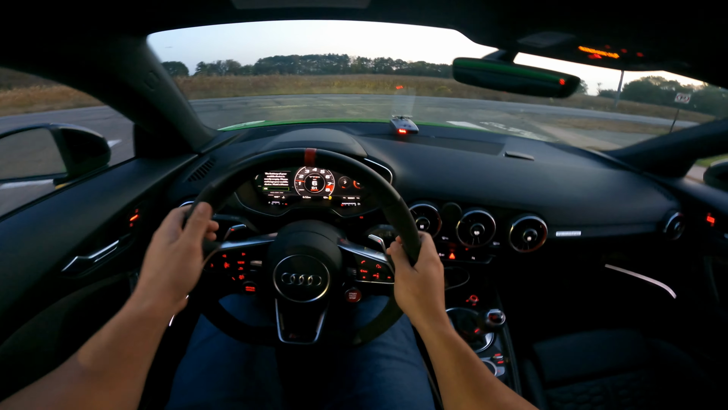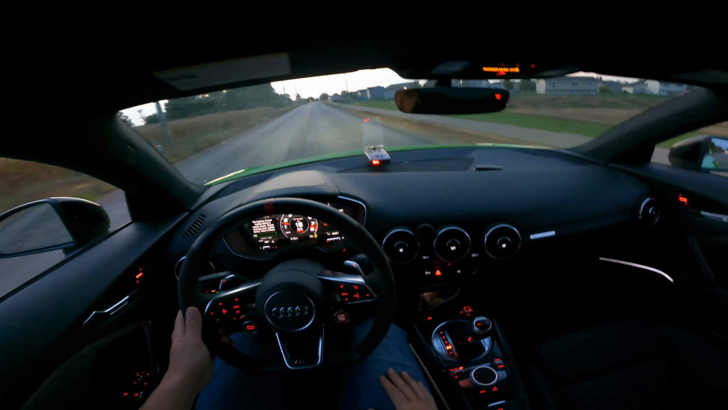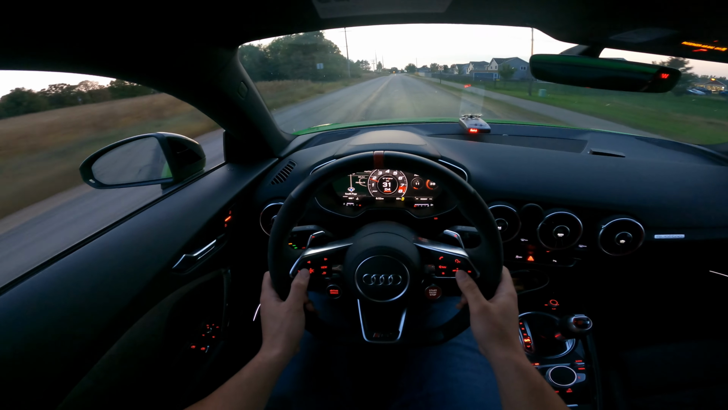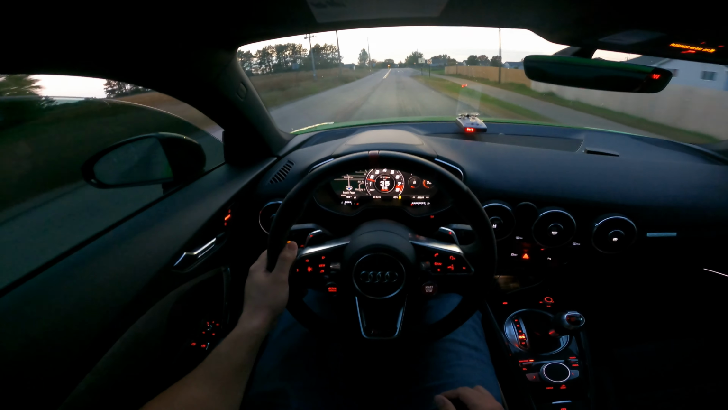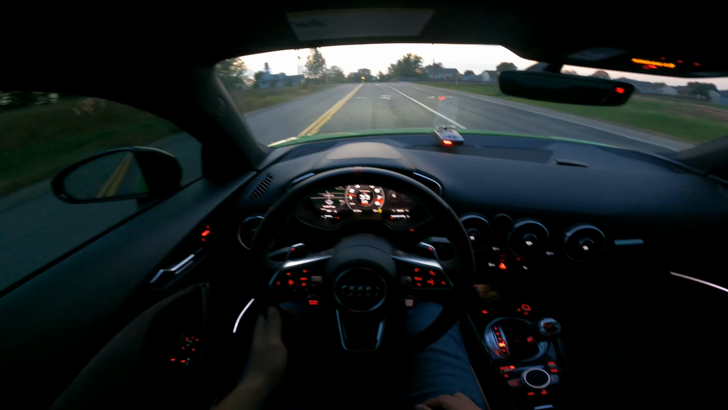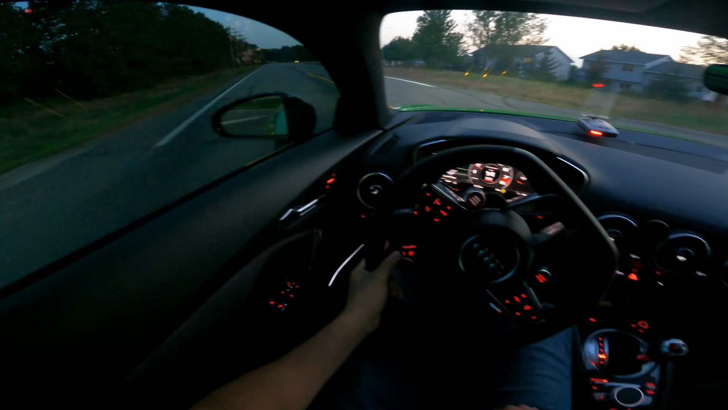Alright guys, I'm trying to do a POV video of my 2020 Audi TTRS. I don't know how well it's going to show up on here because it's getting a little dark and I'm using my GoPro. I'll roll up my windows here for a second. It might make it darker with the windows up because I do have 50% tint. Like I said, I don't know how this video is going to show up, but I will make new ones when it's brighter out if this turns out decent and people want to see this.